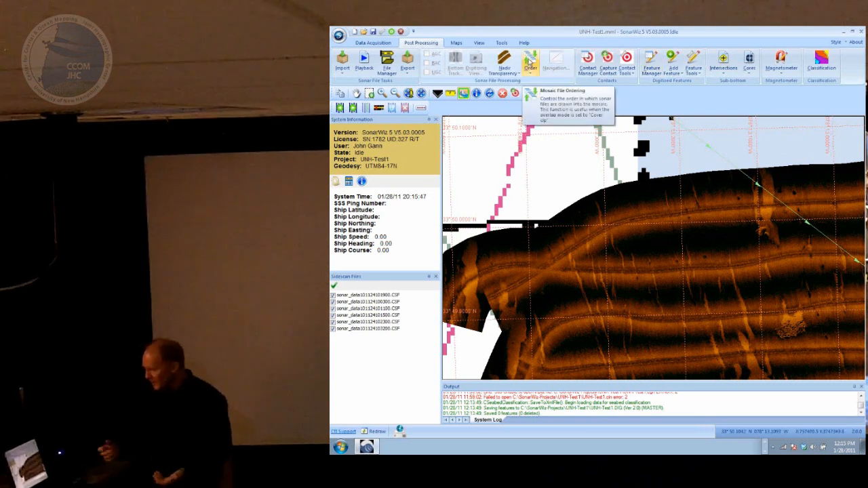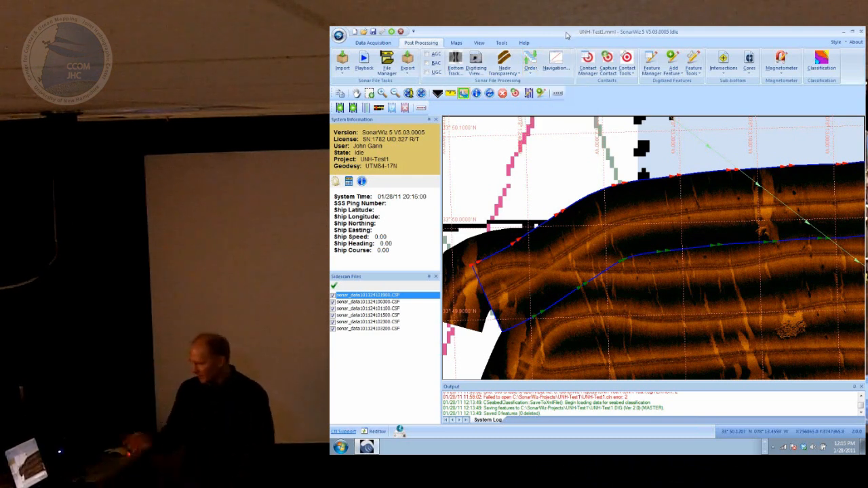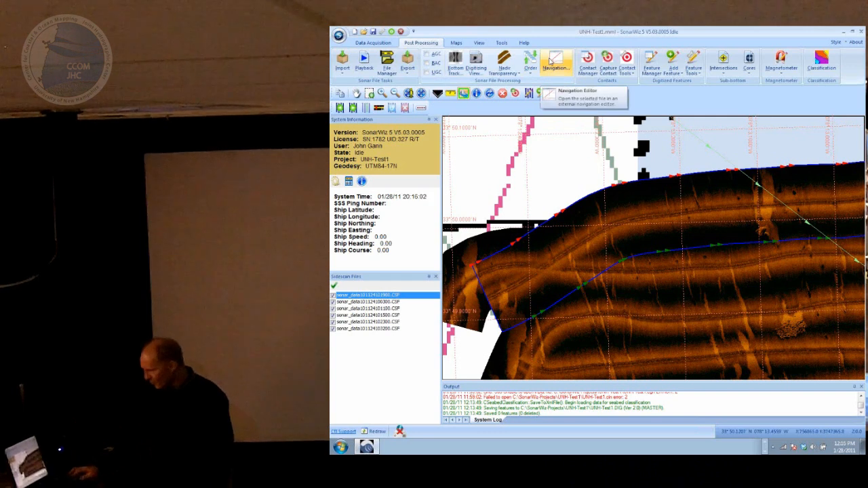The order of the mosaic, right now it looks like we might be in shine through mode, but you can change the ordering of sonar files just by clicking on them and using the order to bring to front or send to back. So I'll talk about that when we go to the view panel a bit more.